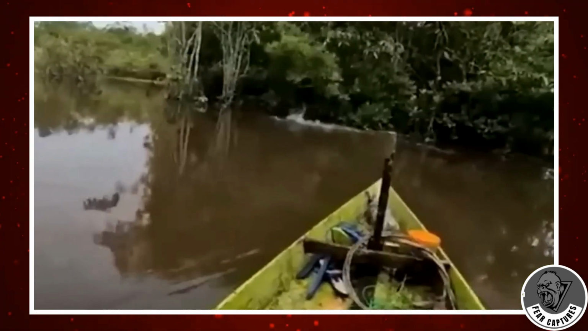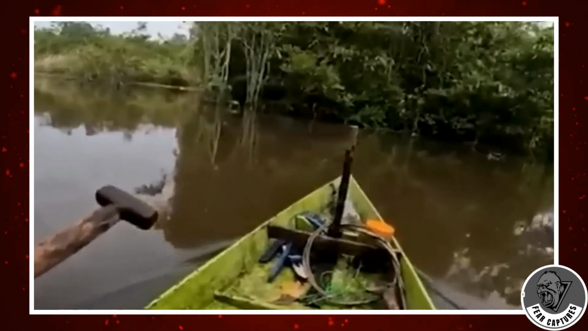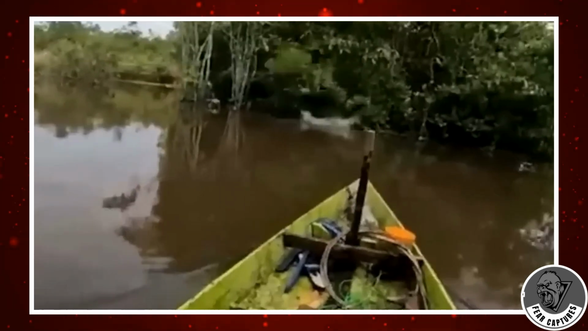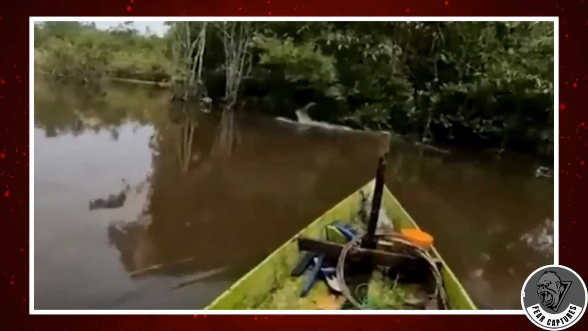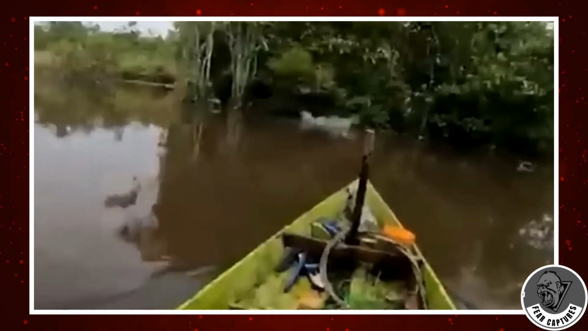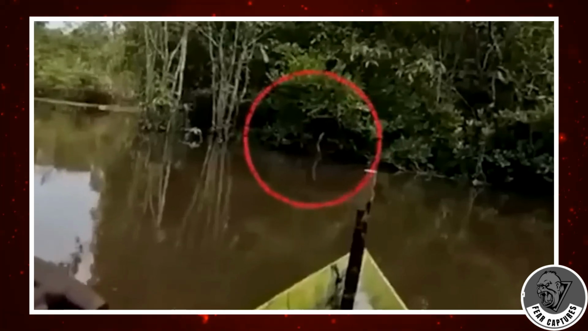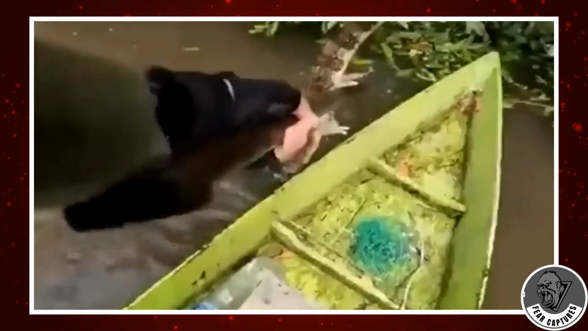Prepare to be astonished by this extraordinary footage. Witnessing a monitor lizard ensnared by a fishing hook is a rare occurrence indeed. Known for their curious nature, these creatures often investigate anything that catches their attention, mistaking objects for potential food or intriguing novelties. In this instance, it appears the lizard's curiosity led it to investigate the fishing hook, resulting in an unintended entanglement.